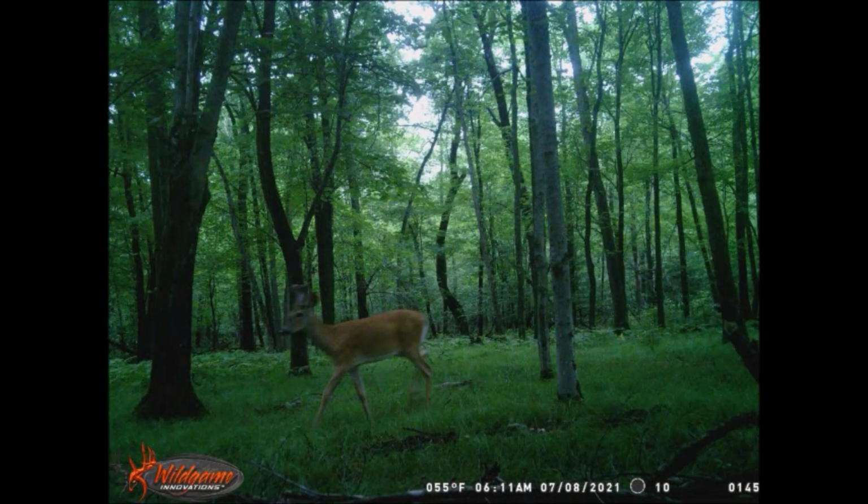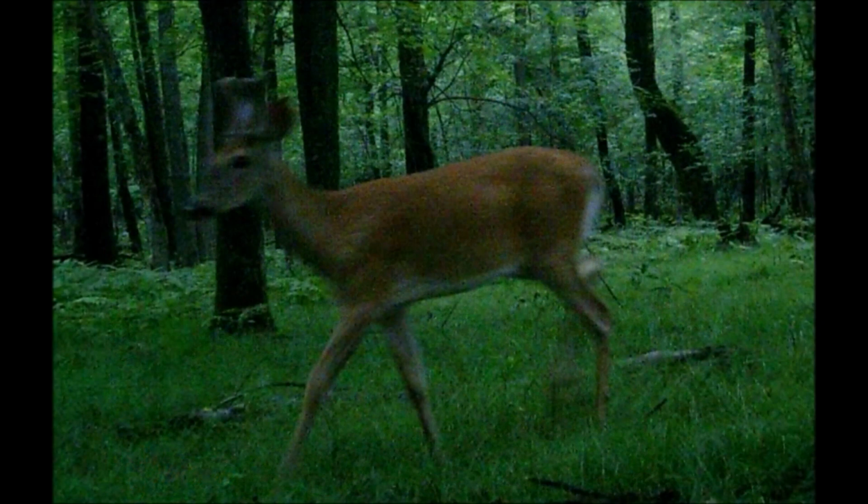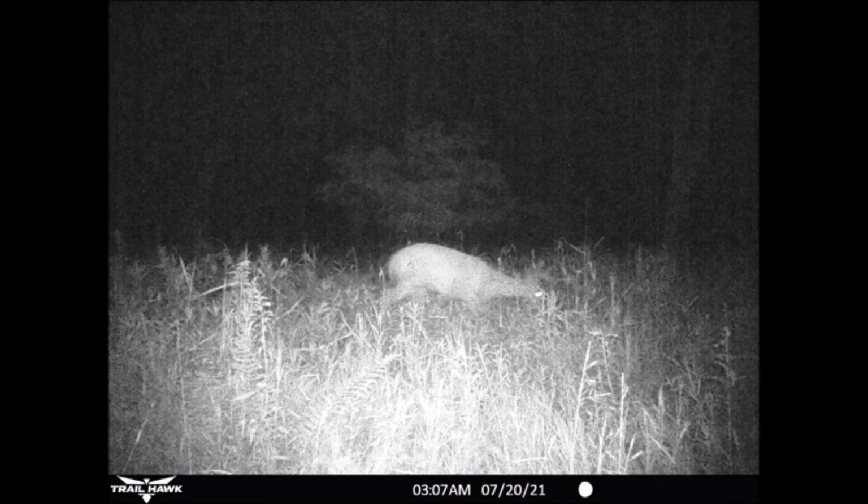And that spike buck that showed up last month on the 23rd shows up now on July 8th, 15 days later, and it looks like his spike antlers are starting to split to become a 4-point buck. Now the buck lull sets in. 12 days go by without any trail cam buck activity.